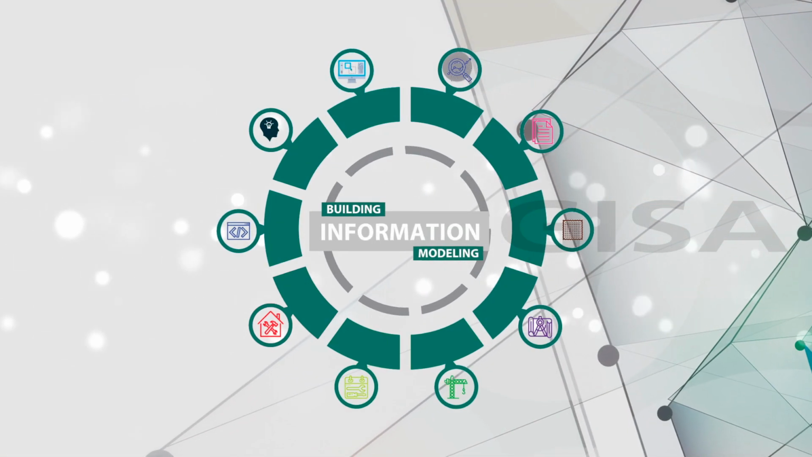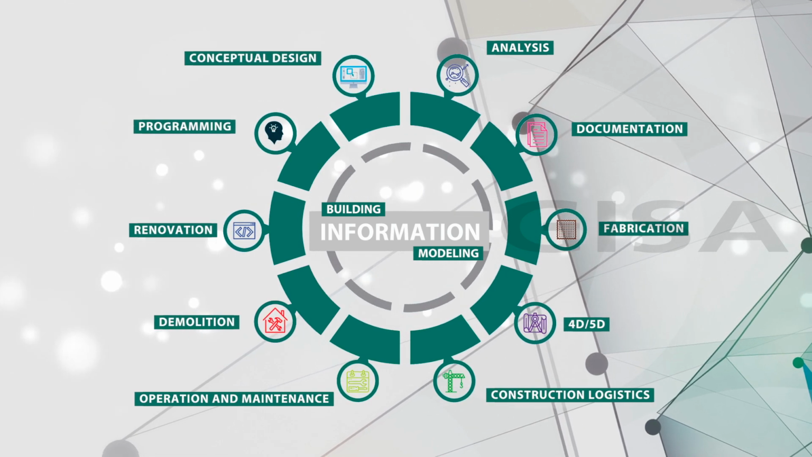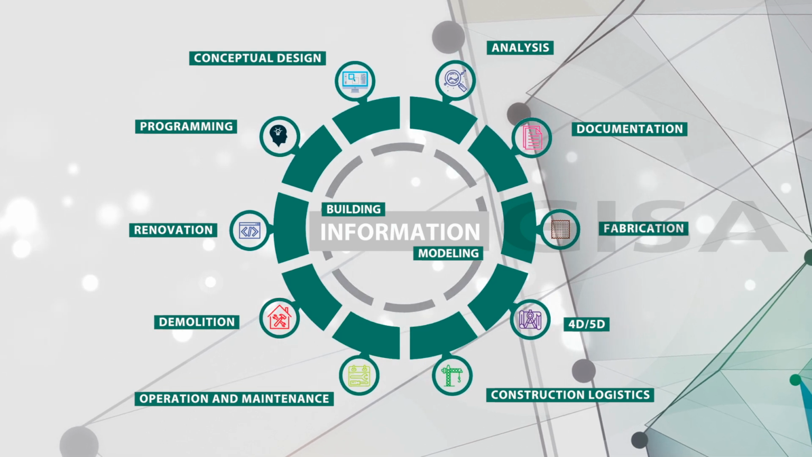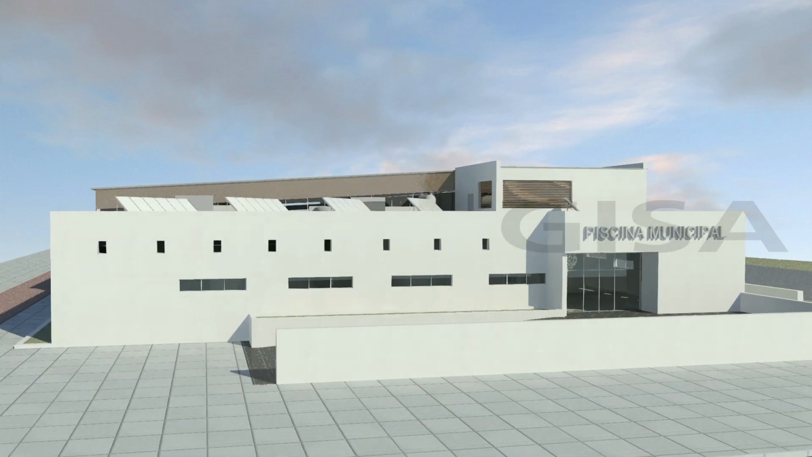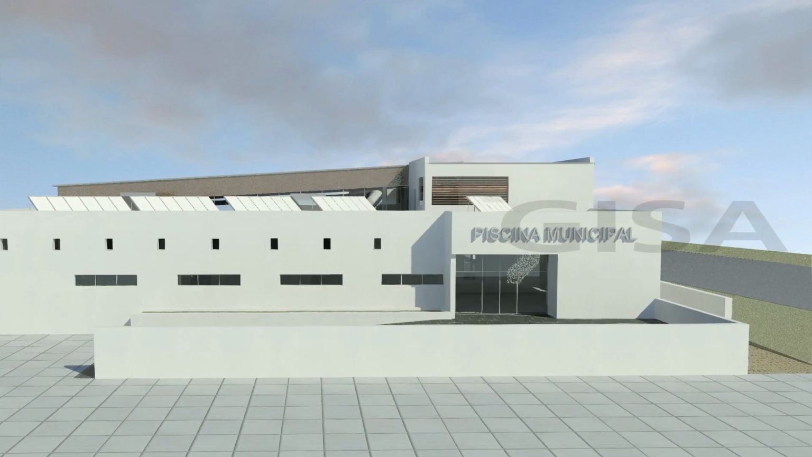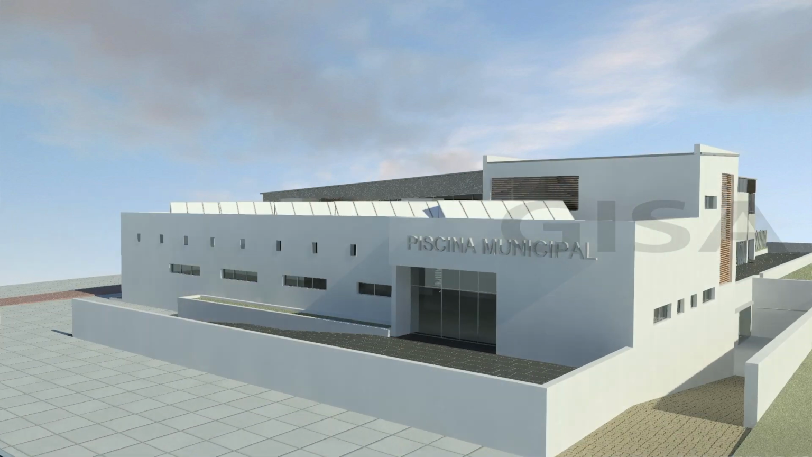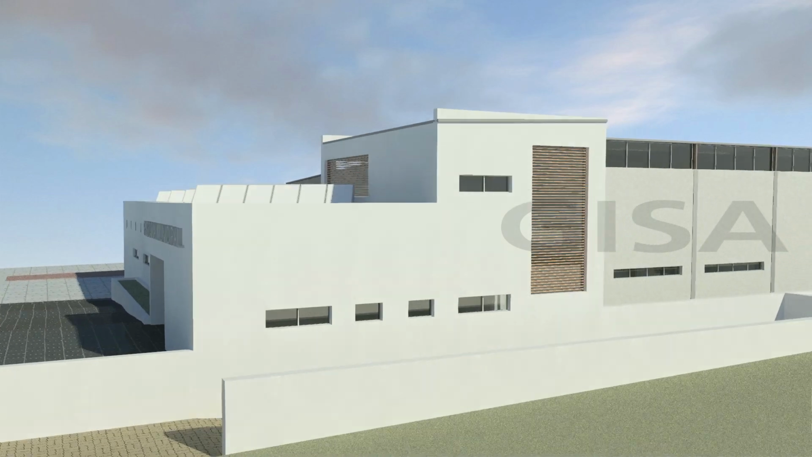BIM, an acronym for Building Information Modelling, is a collaborative working methodology which combines all the different agents taking part in the process of construction throughout its whole life cycle. The main goal of BIM methods is to generate a virtual model of the building containing all the information related to the construction and the facilities of the building itself in a technical as well as a geometrical level.